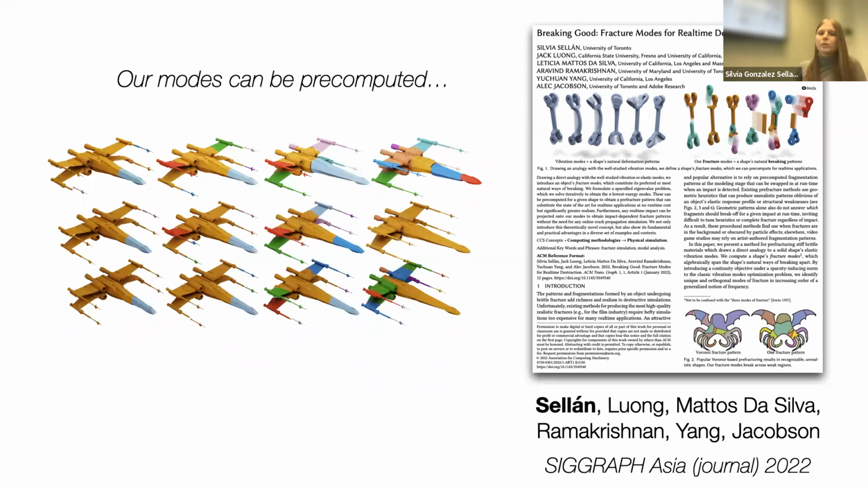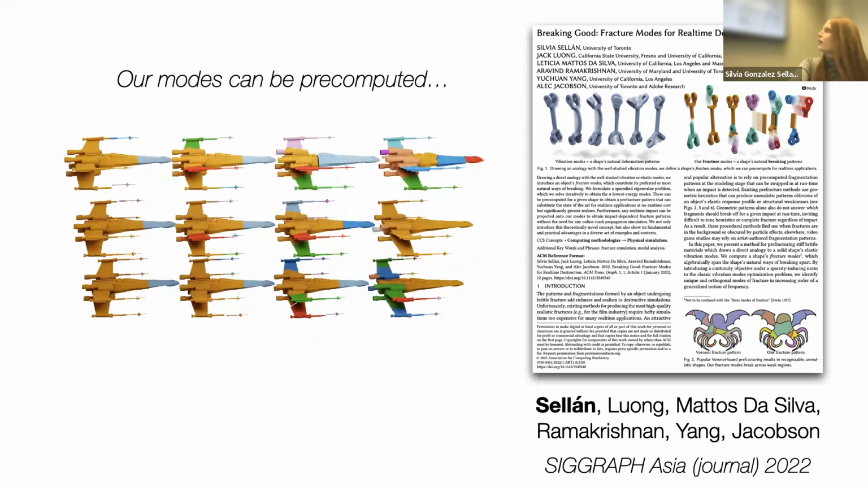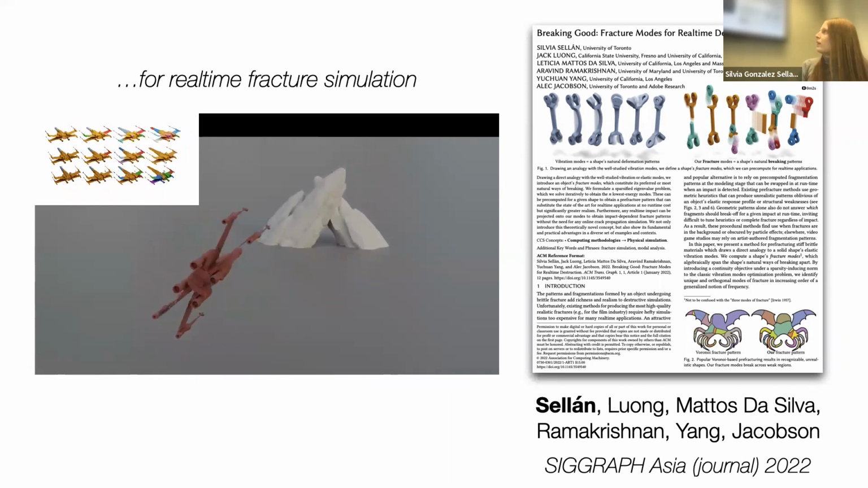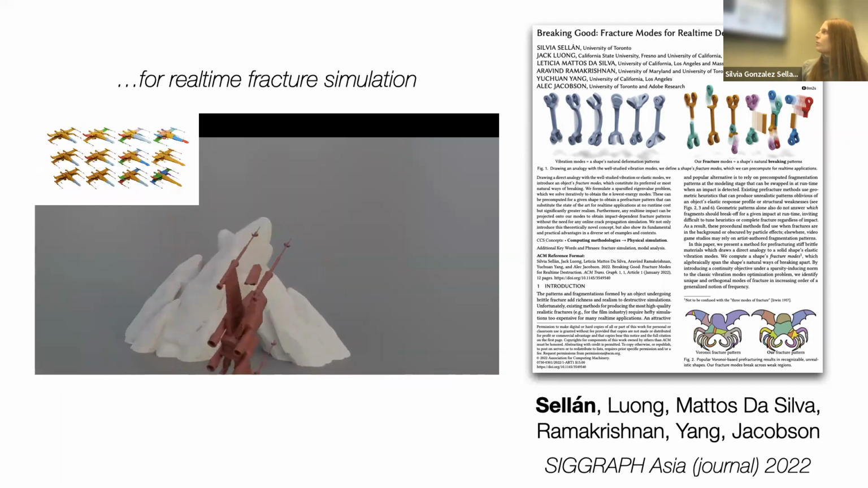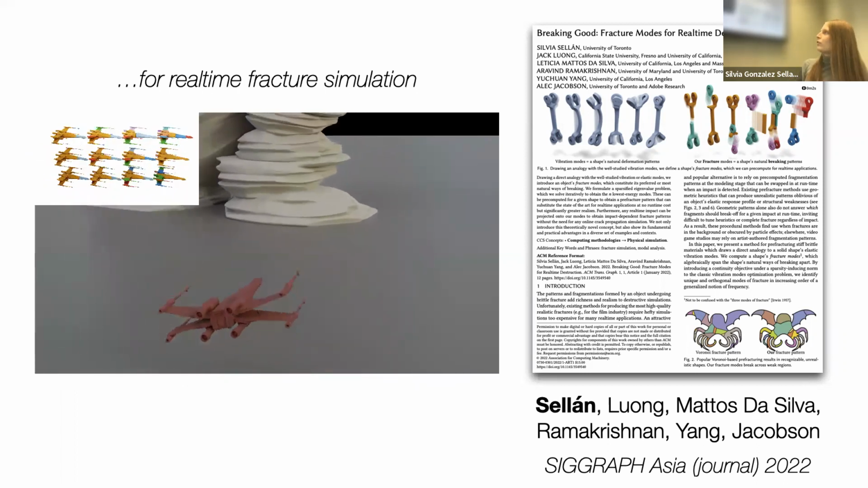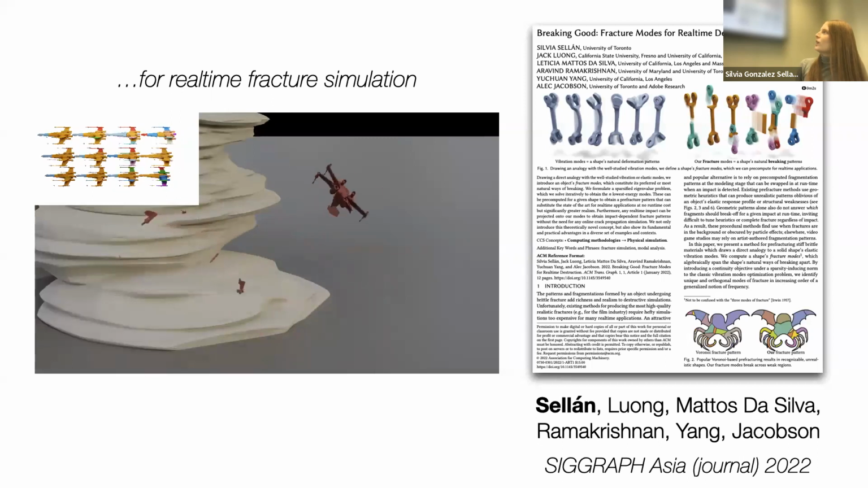These modes can be pre-computed for a given shape, like this one. And since they form an orthonormal basis of the space of impacts, they can be used to project any impact in real time and get impact-dependent fractures, meaning that if the impact is different, with the same pre-computation, we can produce different fractures.